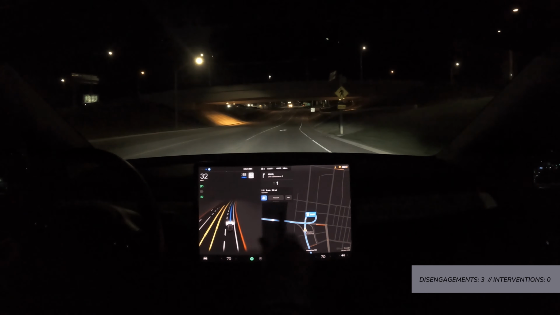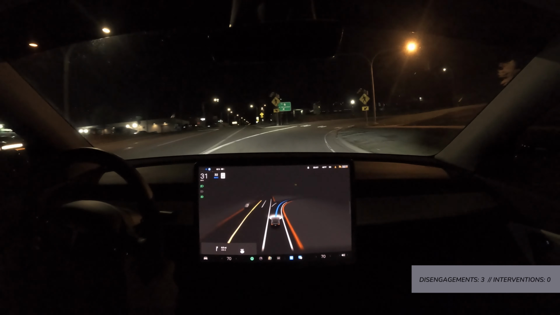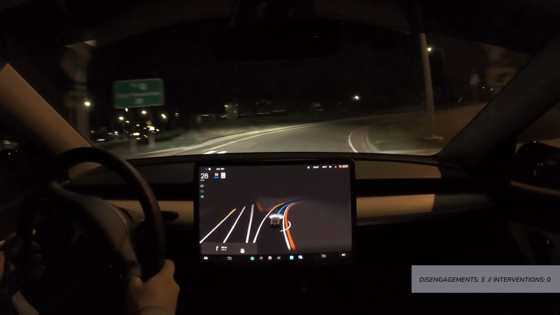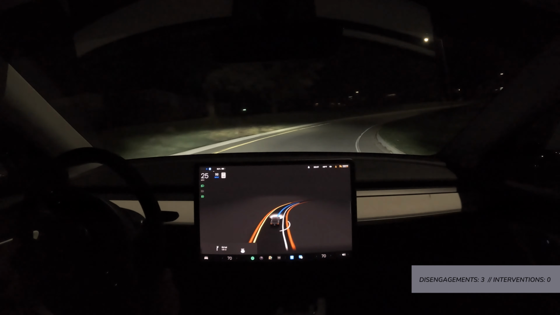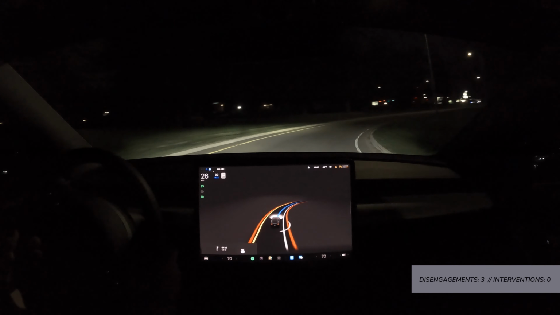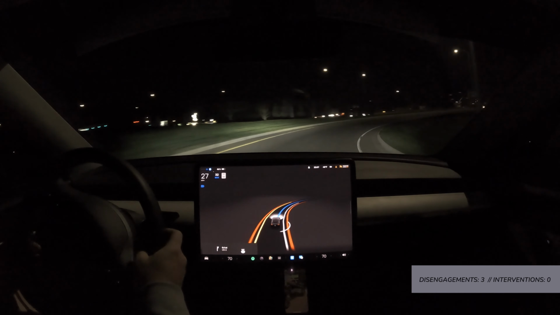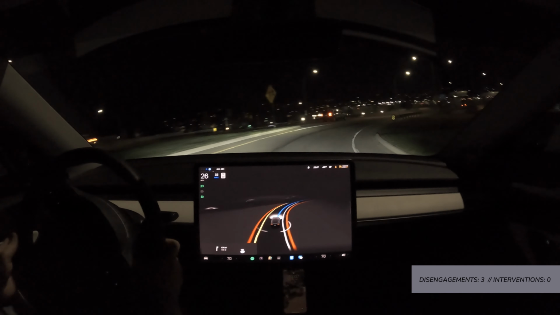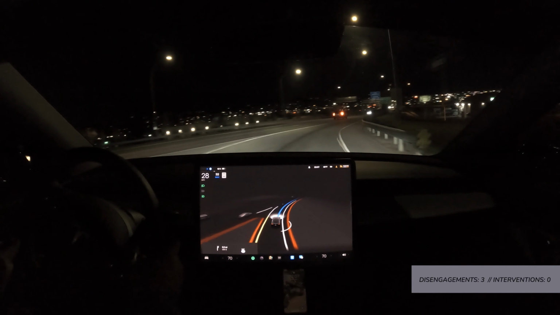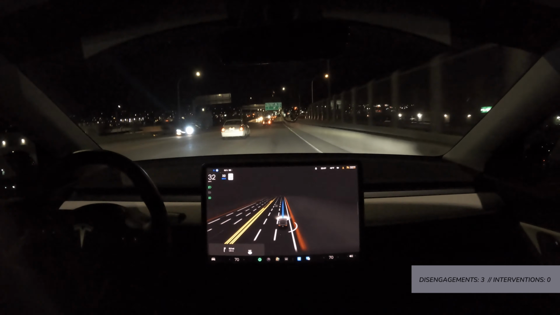So here's kind of the next set of challenges. It's kind of an on-ramp onto our bridge, kind of a cloverleaf thing, right? 10.10.2 has consistently put the brakes on for this yield, where again we're adding a new lane of traffic from this lane, so there's no reason to stop, no reason to yield. There is no yield sign, so it should just keep rolling at a regular speed and not worry about traffic. Okay, good. So there's no slowdowns there.